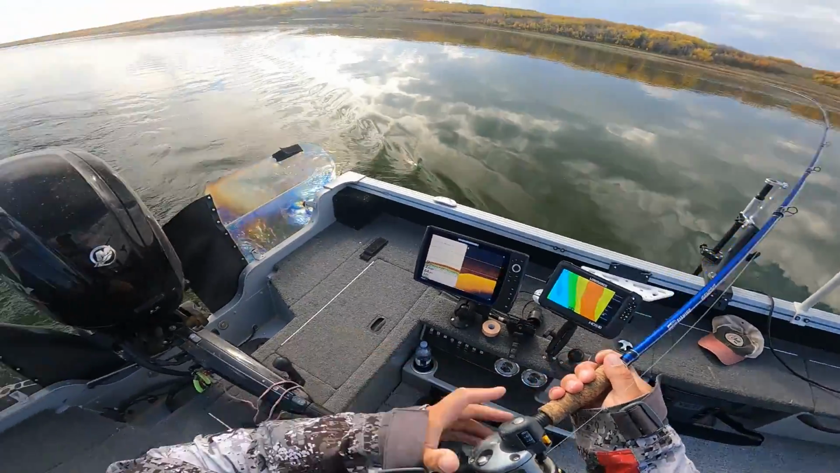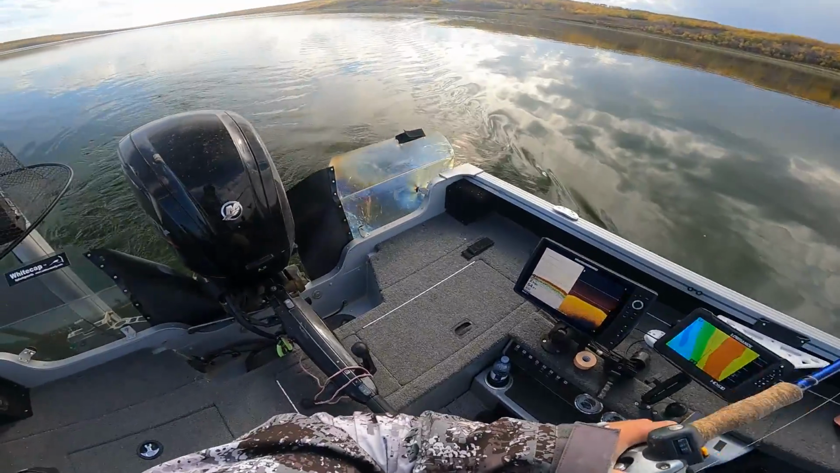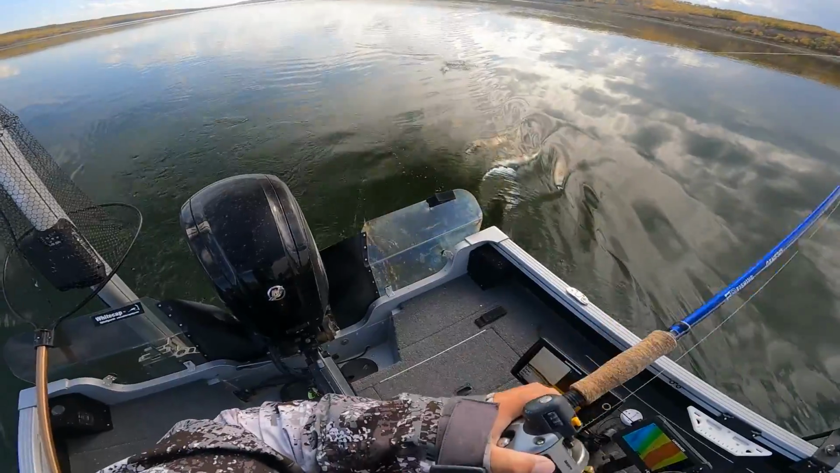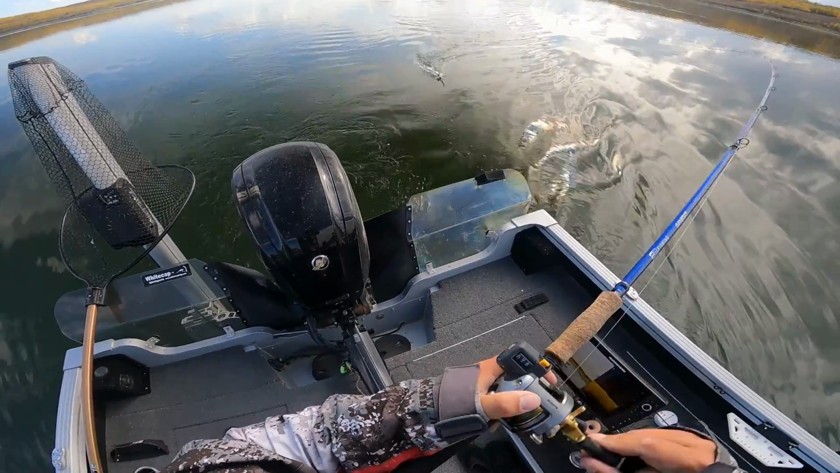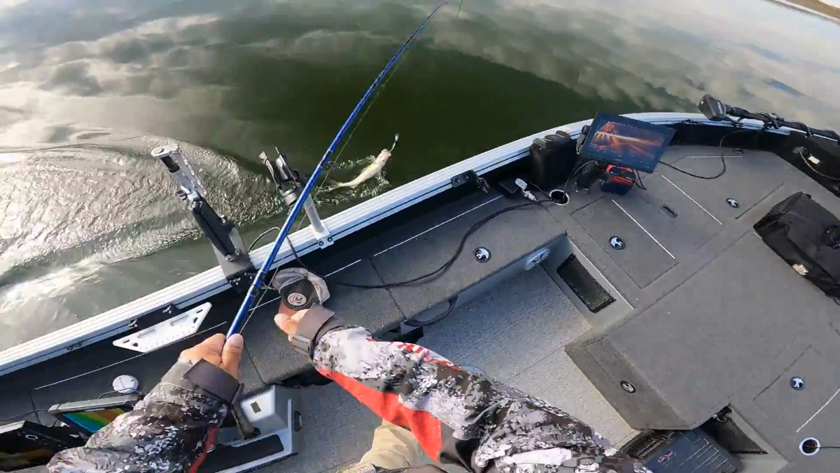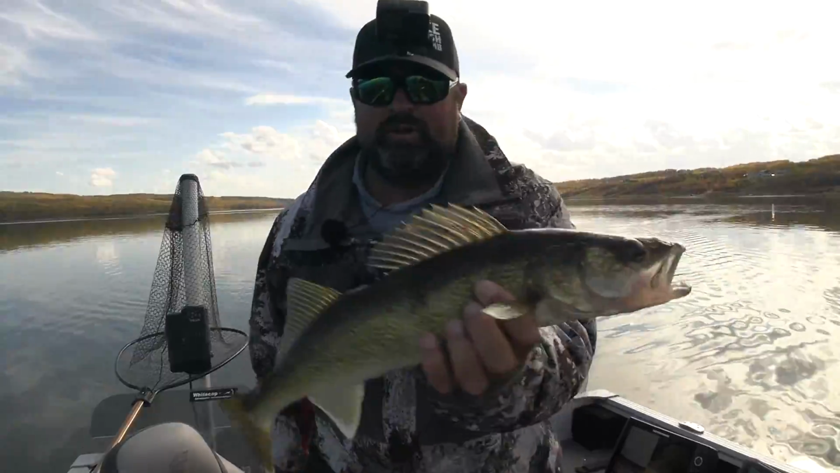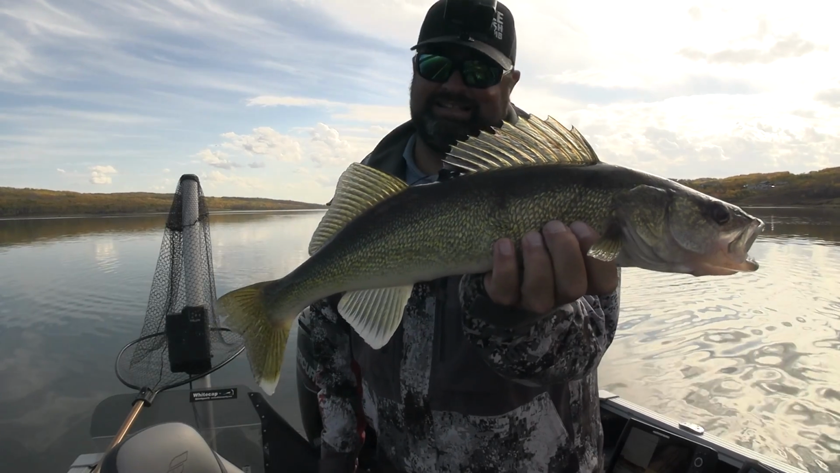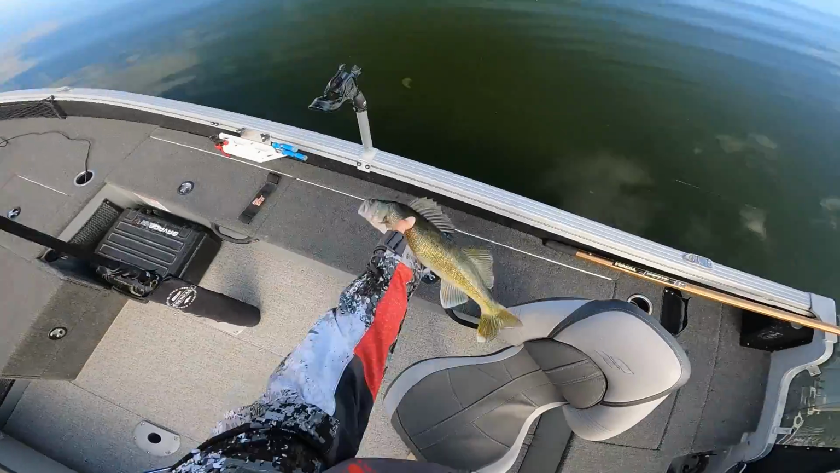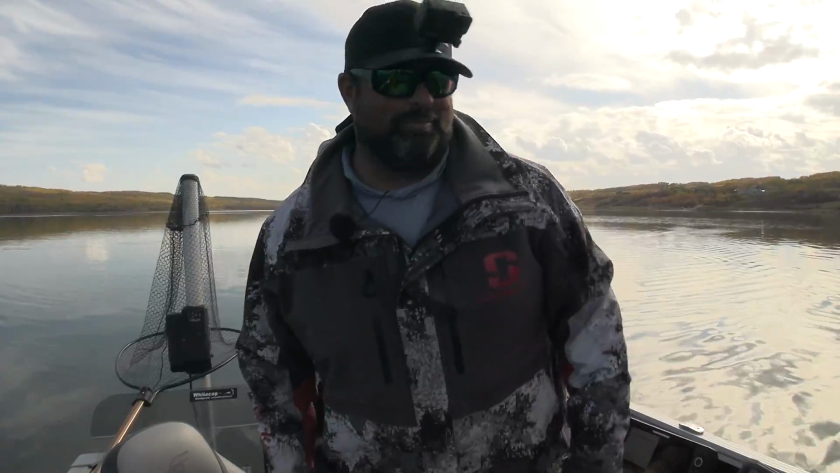Let's get it in neutral here. Unless it's a pike. That was cool to watch it come up off the bottom. Oh, it's a walleye. It's just a decent one. Nothing too big yet, but that was very cool. It's going in the right direction anyway. It's a skinny one, but a 19 and a half, 20 incher probably. Feels weird not having my bump board with me today.